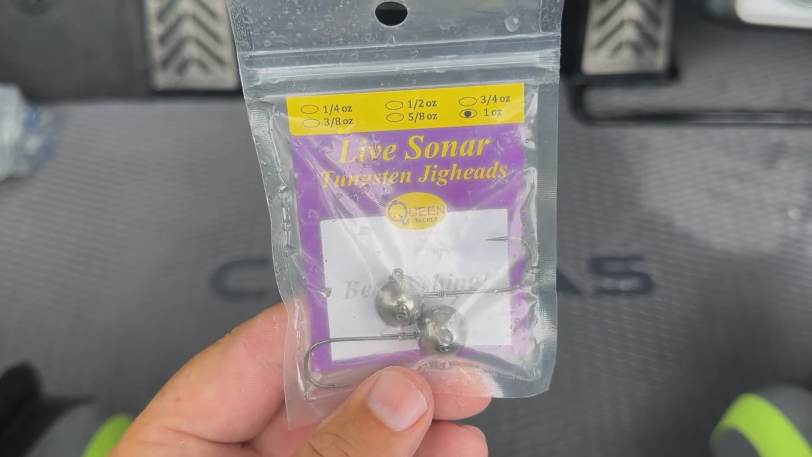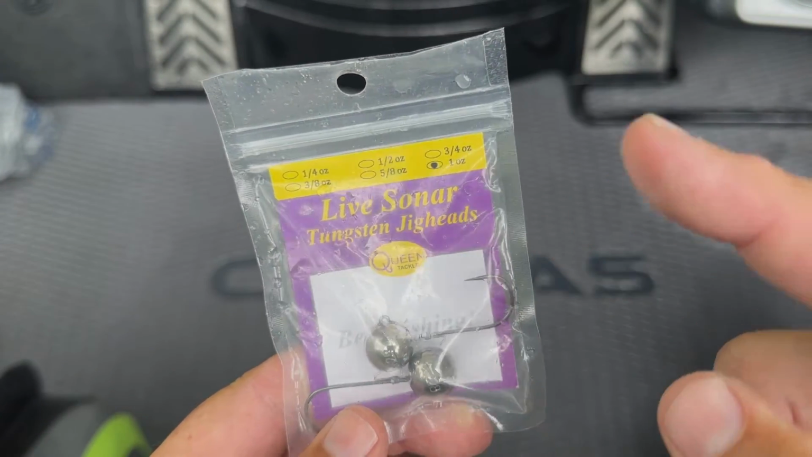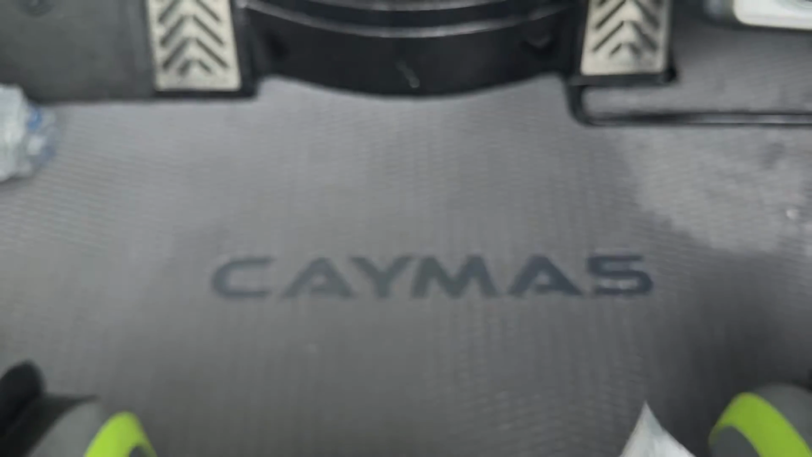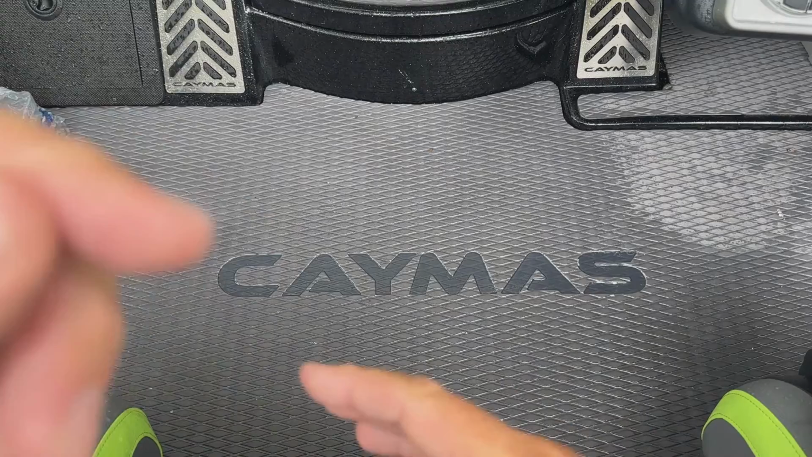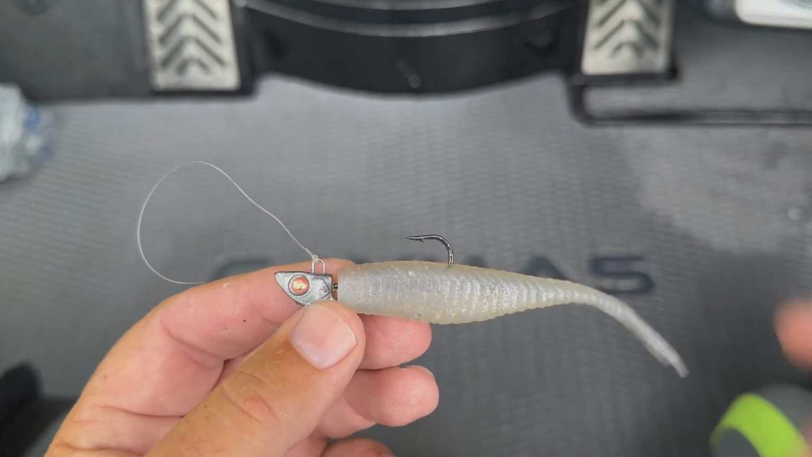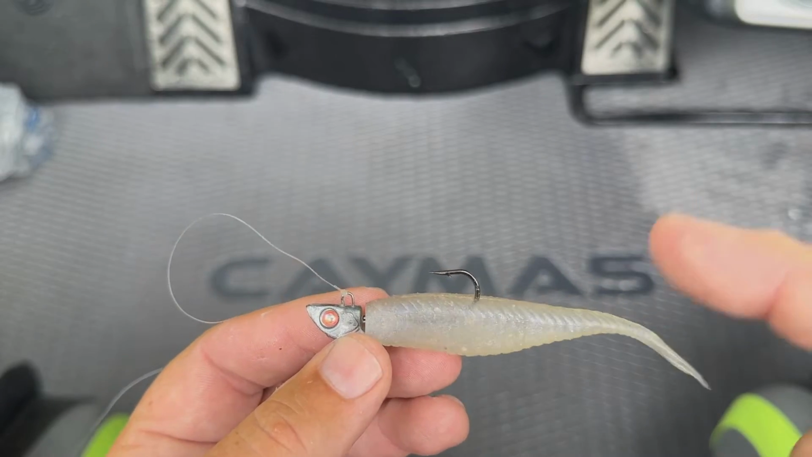I bounce back and forth between the live sonar, the Queen's tackle, and of course the Damiki. The Damiki head is always in there mixed in, just because they have great sharp hooks. This is the key to the rig. It really is the key to the rig. It is way more important in the times when they are inactive than it is when they're active.